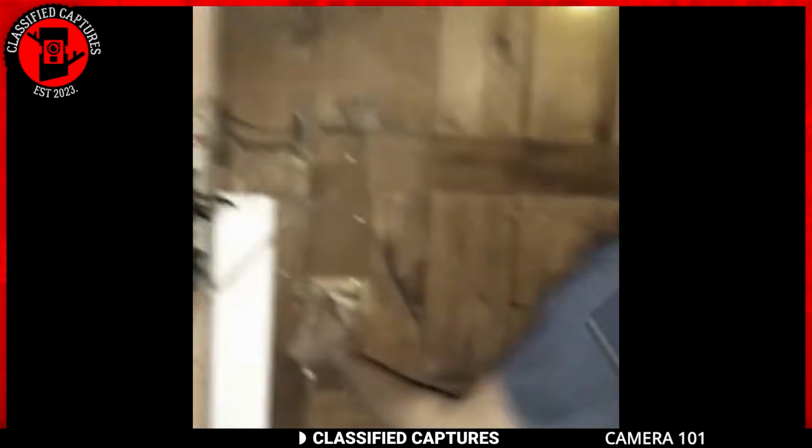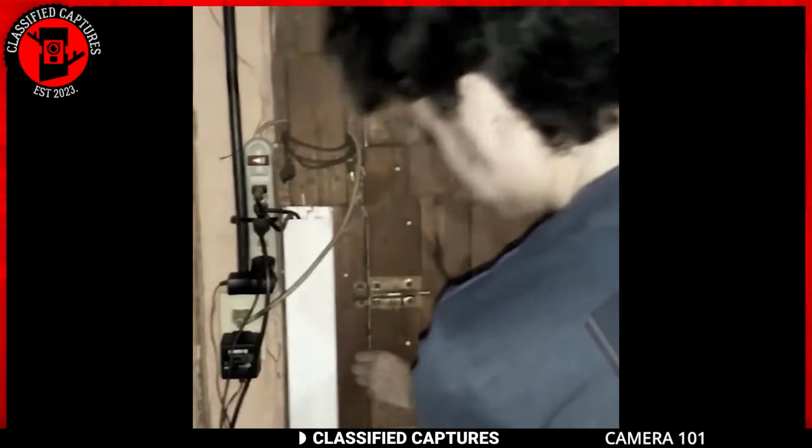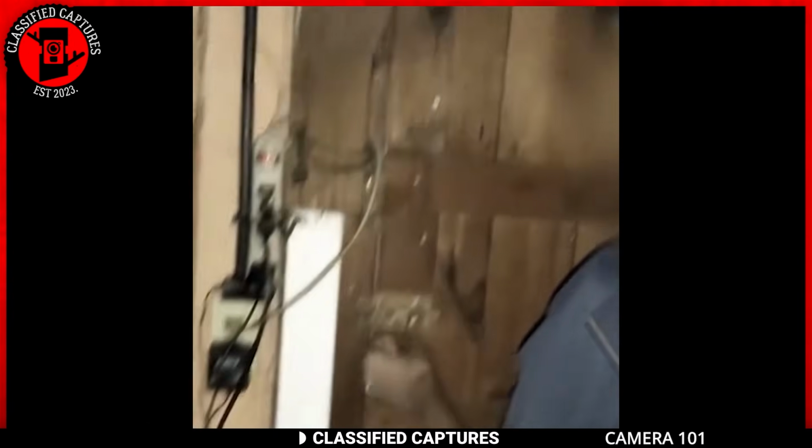Reacting quickly, the man slammed the door shut, his heart racing. Thankfully, his house was equipped with a burglar-proof door, providing a barrier that this horrifying entity could not breach. The man's quick thinking and the sturdy door were his saving grace that night. But what was this creature? I guess that's a question we may never really have answered.